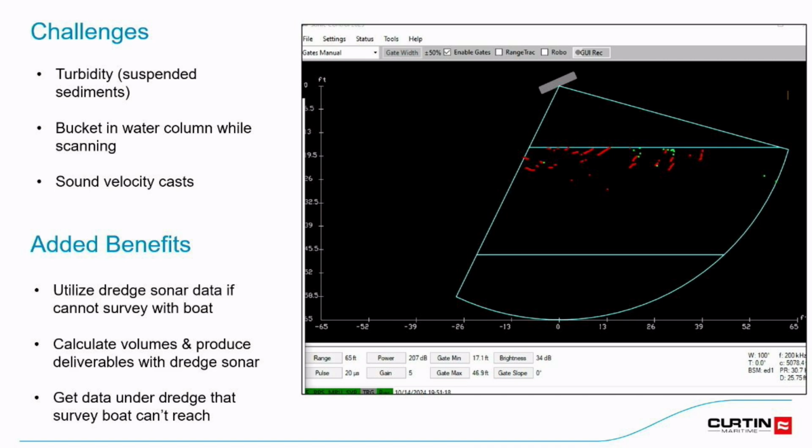Another challenge was the bucket inside the water column. So when the bucket's dropping down to go take a bite, you're picking that up on the sonar, and it's going to have a decently strong return bouncing off the metal bucket, and it's going to think it's the real bottom, but it's not. So that's another thing. You want to do scans when the bucket is not going through the water column.